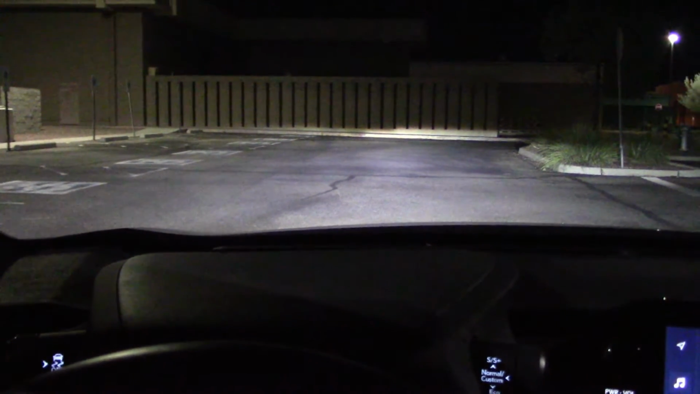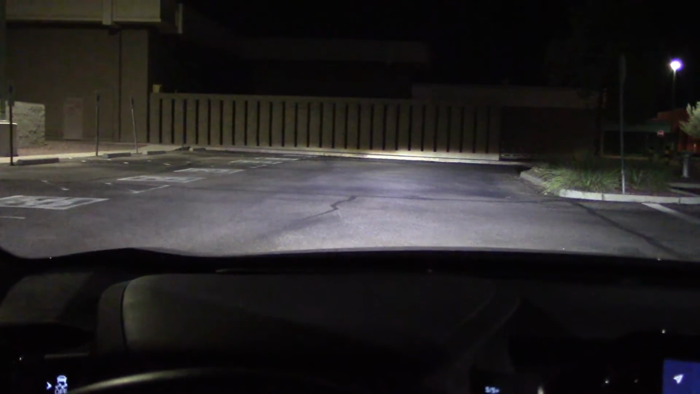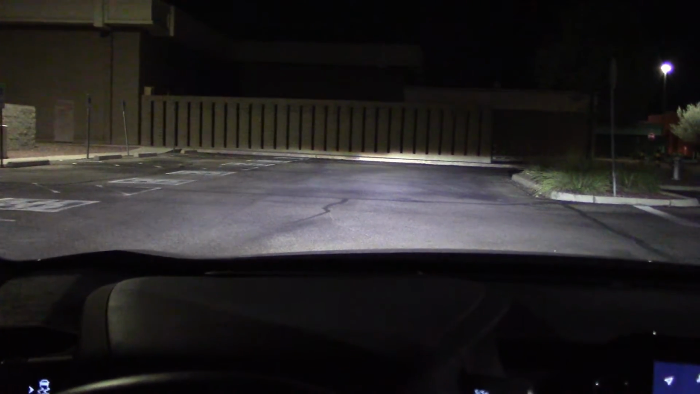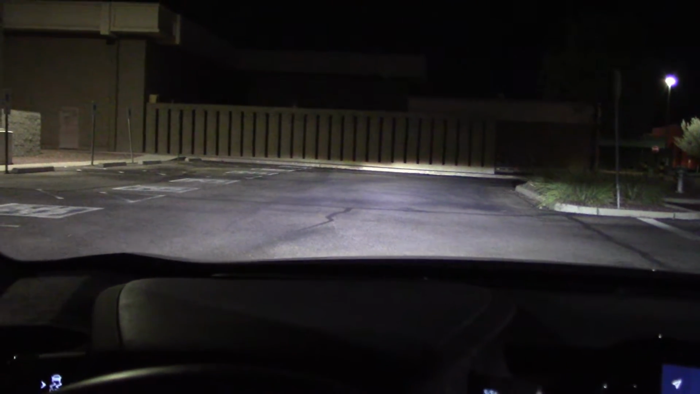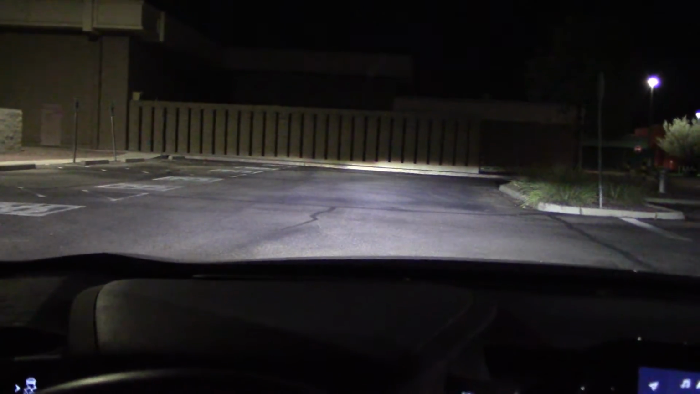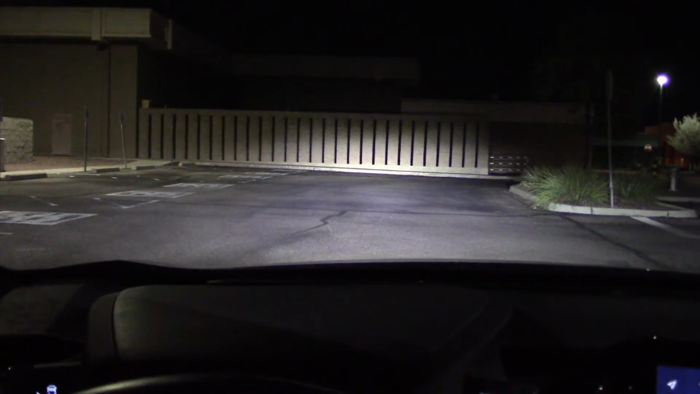This vehicle has the F-Sport package, which includes self-leveling headlights. We'll check that out later. And side cornering lights, we'll check out later. Right now we have the low beams on a wall 33 yards away, and definitely bright, but a bit on the low side. High beam. Bright, but again, on the low side.